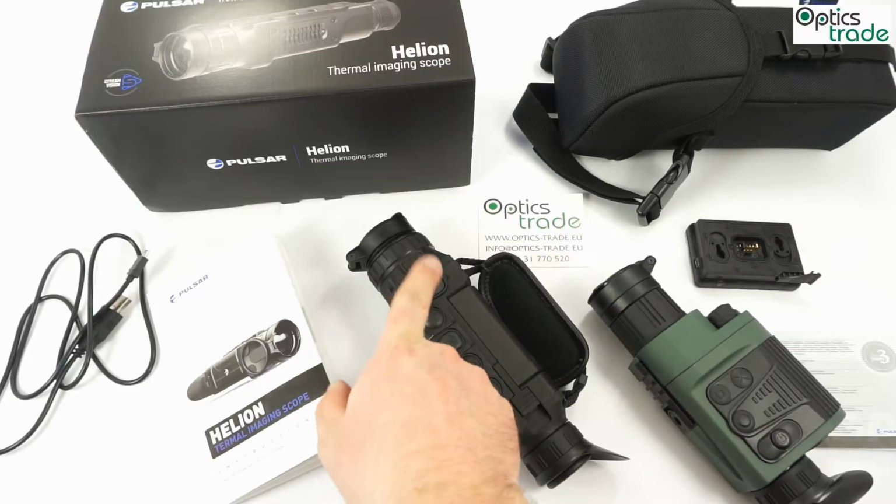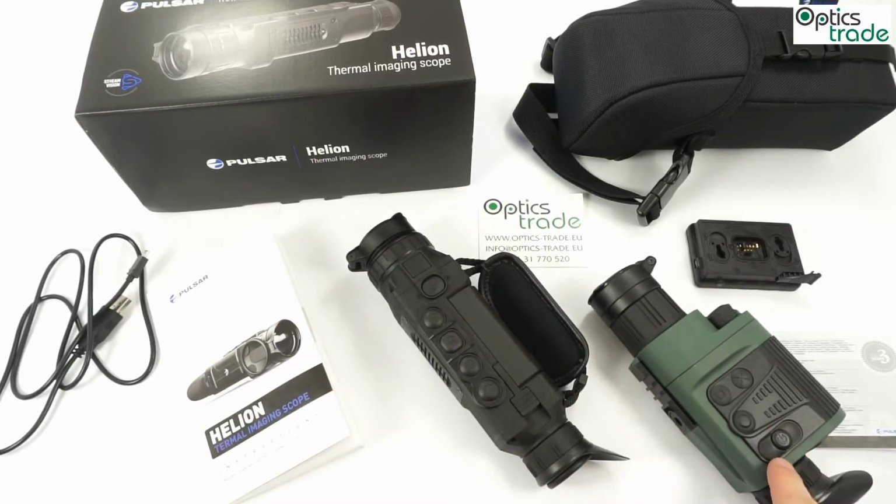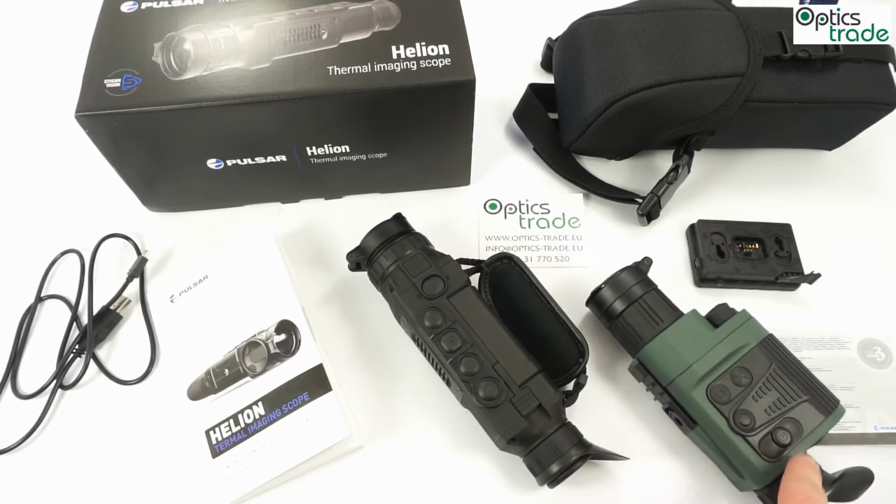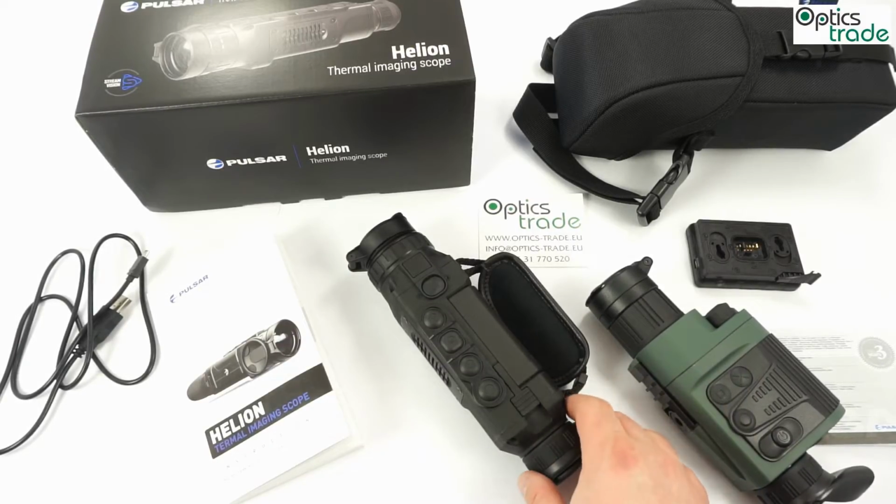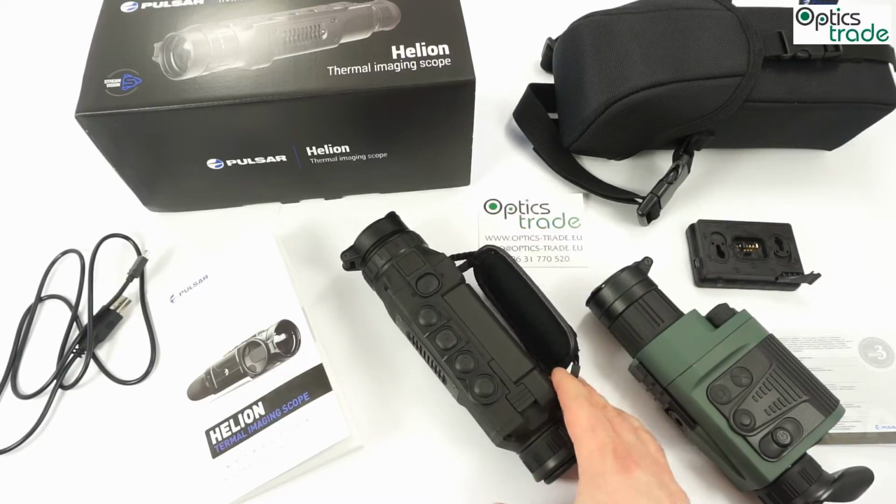The power button is now close to the lens. Before, it was close to the eyepiece. The warm-up time for the first turn on is a bit longer than it was in Quantum, but it's not that noticeable.